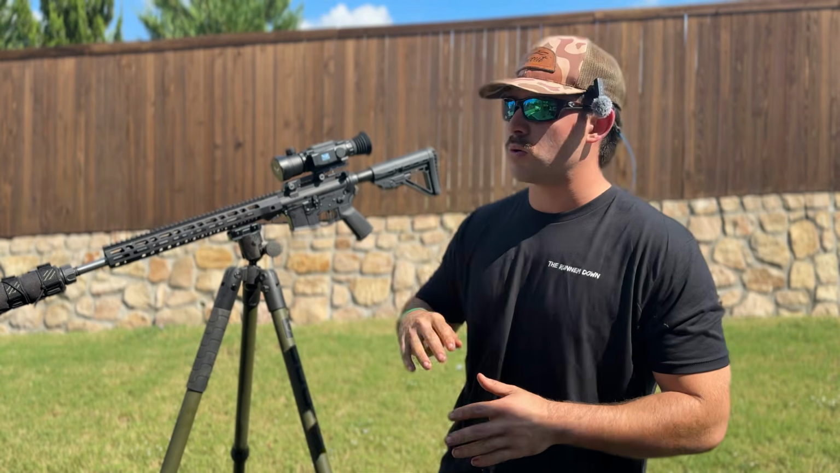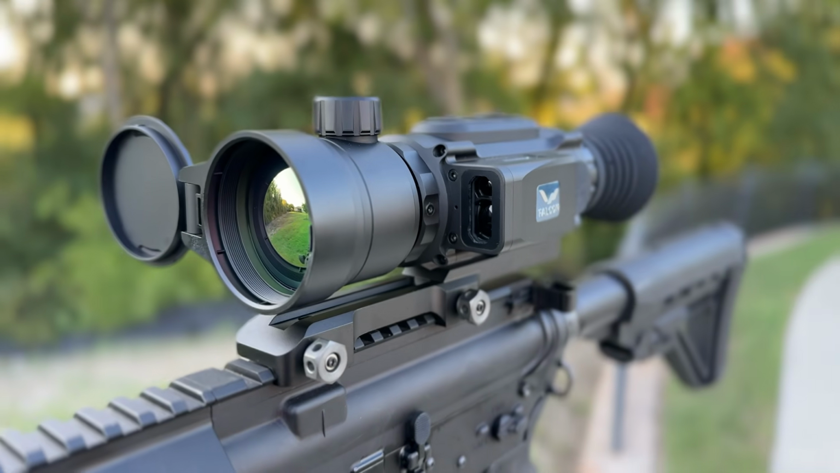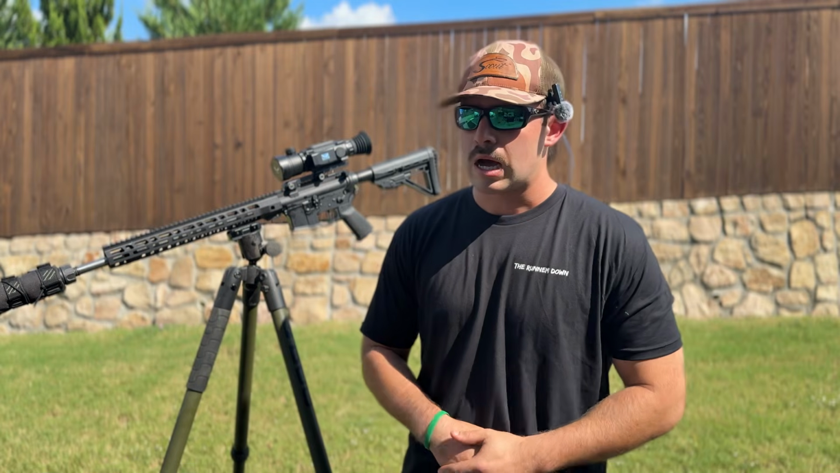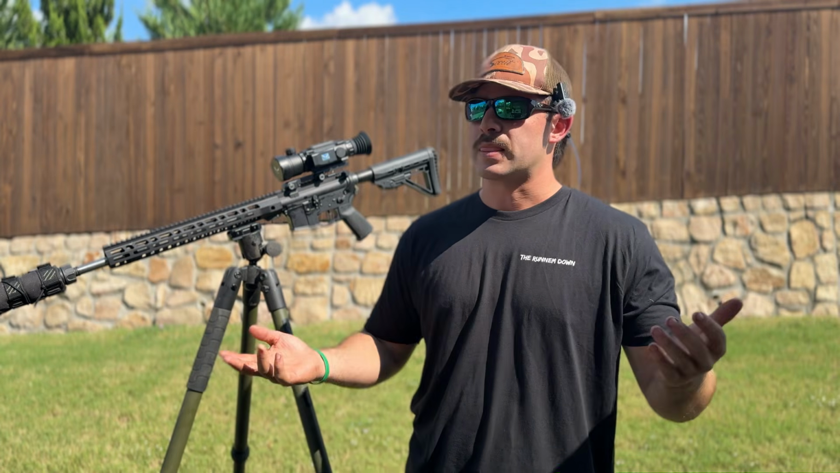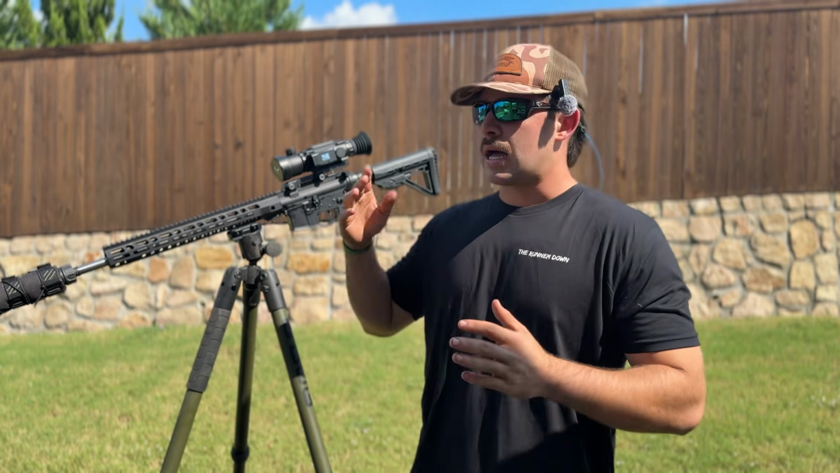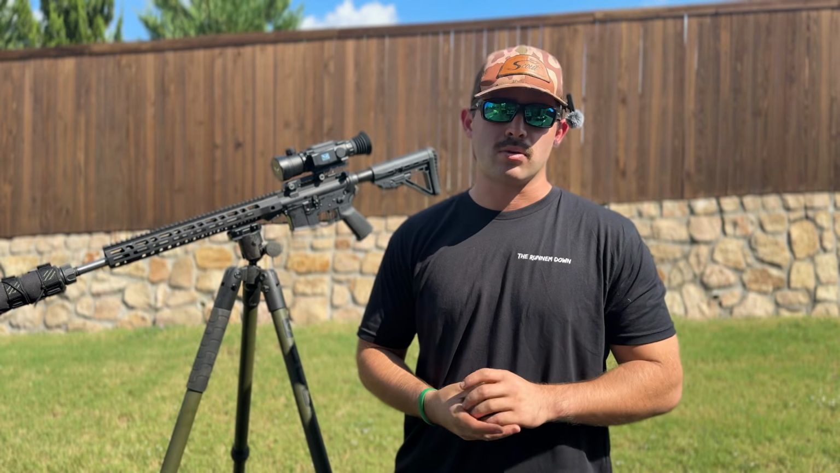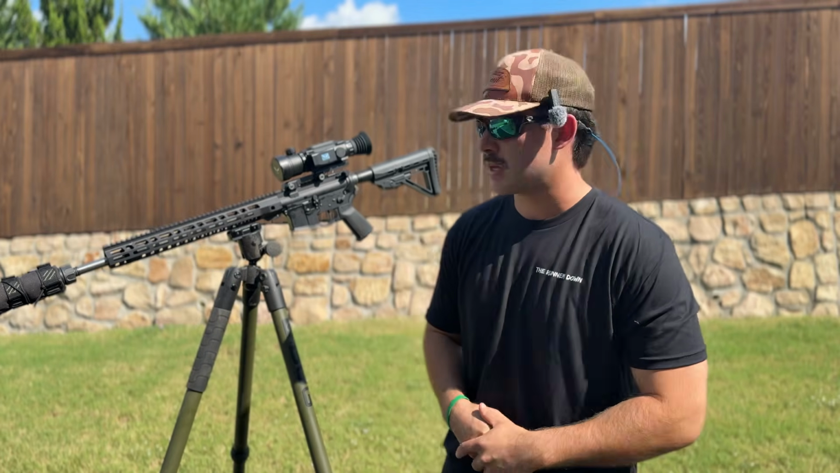First to start, with this being a 50mm lens by a 640 resolution scope, obviously it's going to be better than just a normal thermal. But I will say I've used Pulsars, I've used AGMs, I've used InfiRays. I would say that this thermal kind of stays on the same level as those top brands, which is really surprising, especially from a newer thermal company.